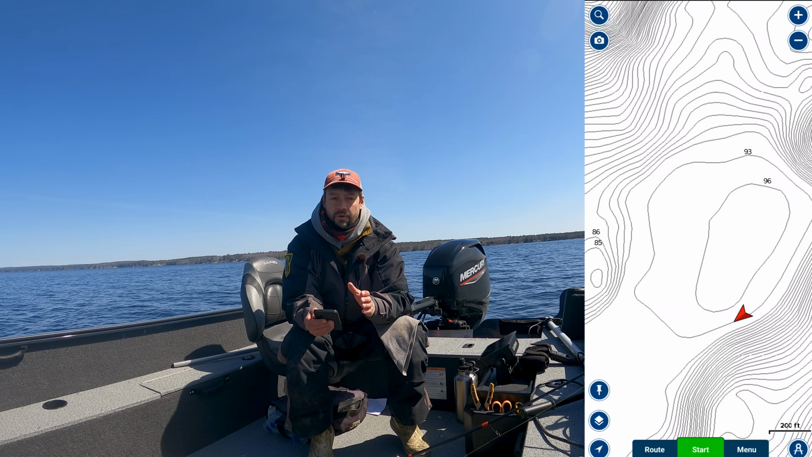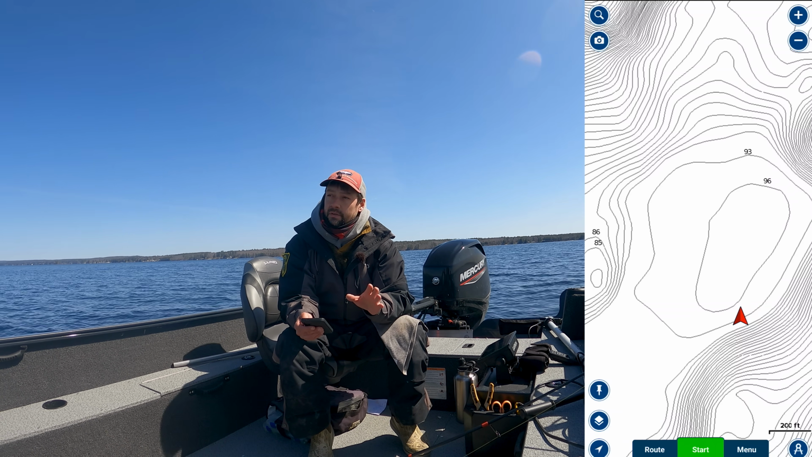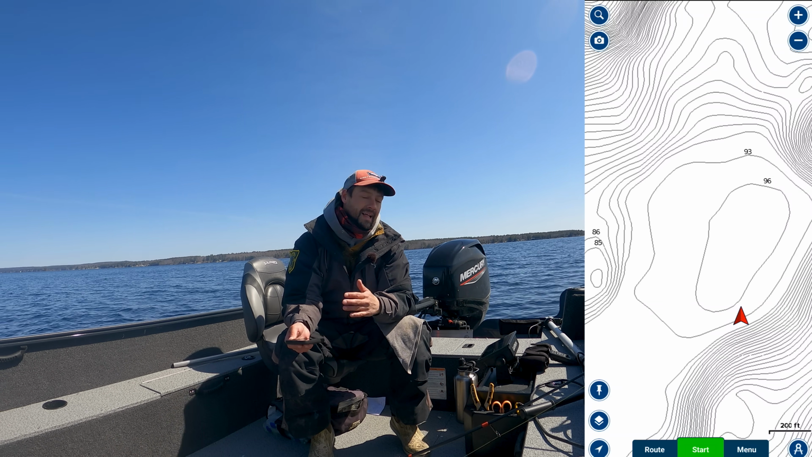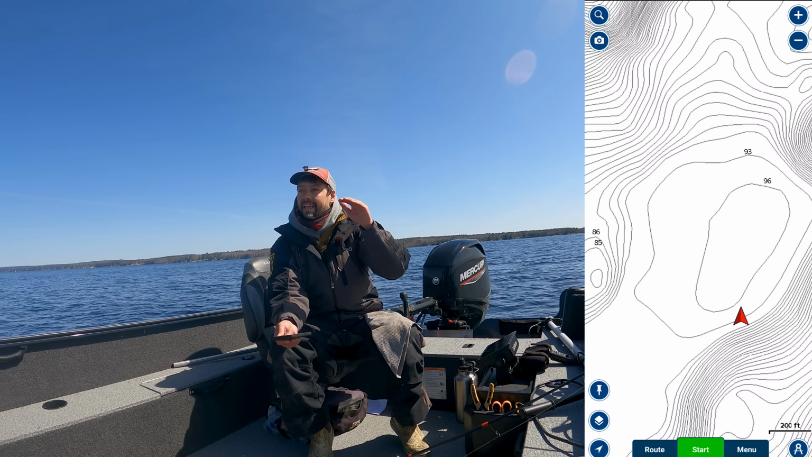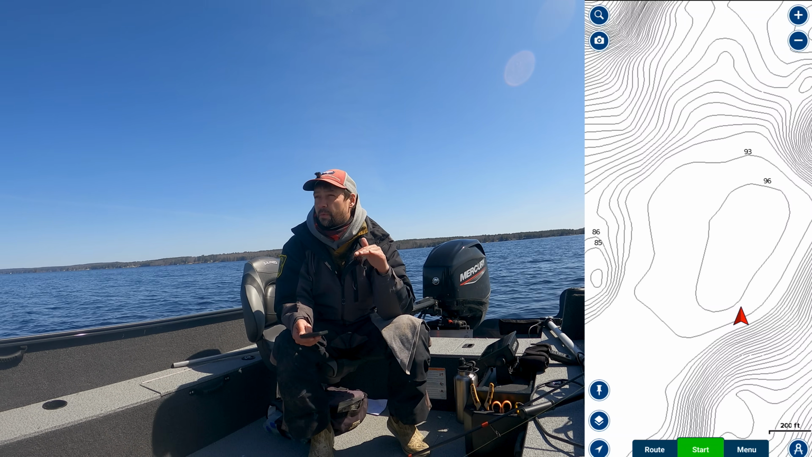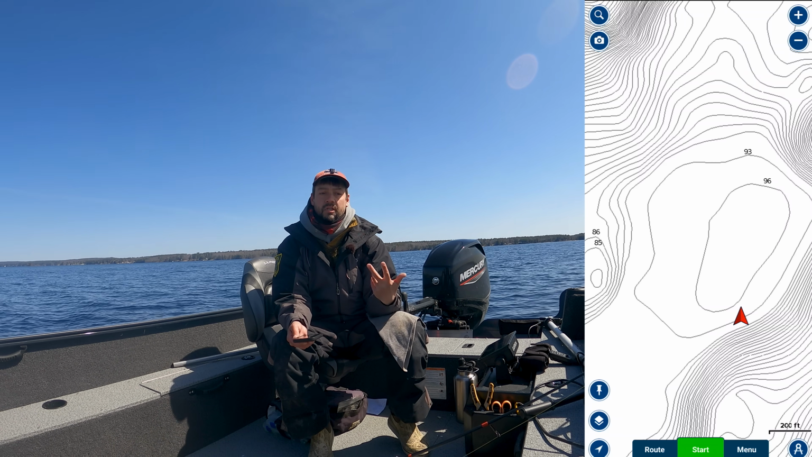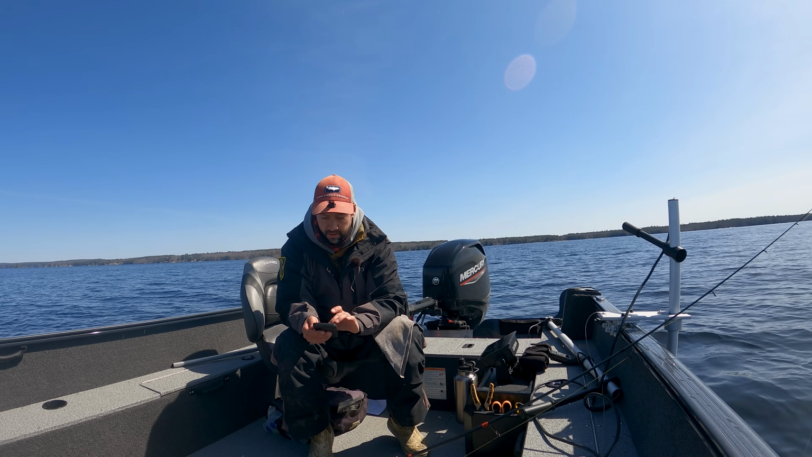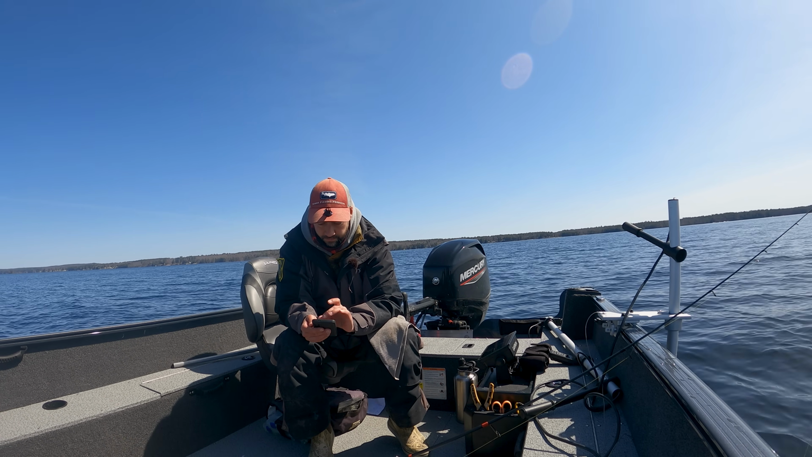So what we want to do in this particular lake, it's alewife based. So the bait is still cold. It doesn't like to be cold, so it's hanging down in the very bottom of the thermocline in the lake. The lake has not switched yet. So let's go to a different lake real quick on my phone.